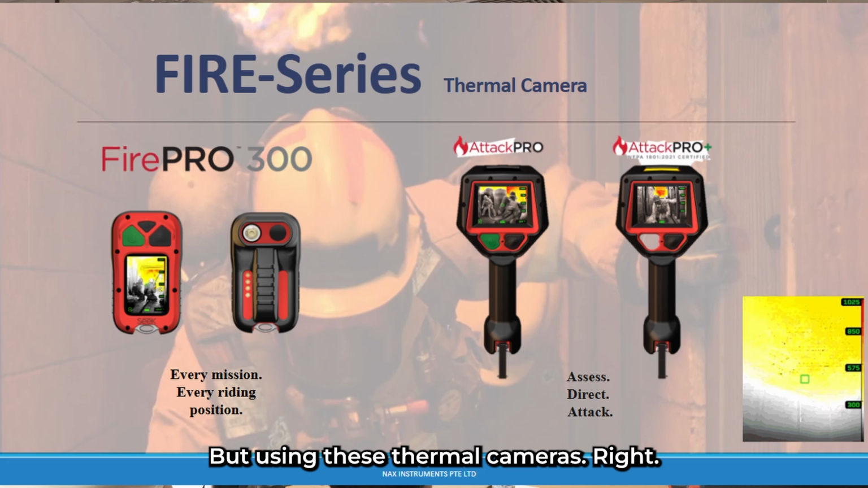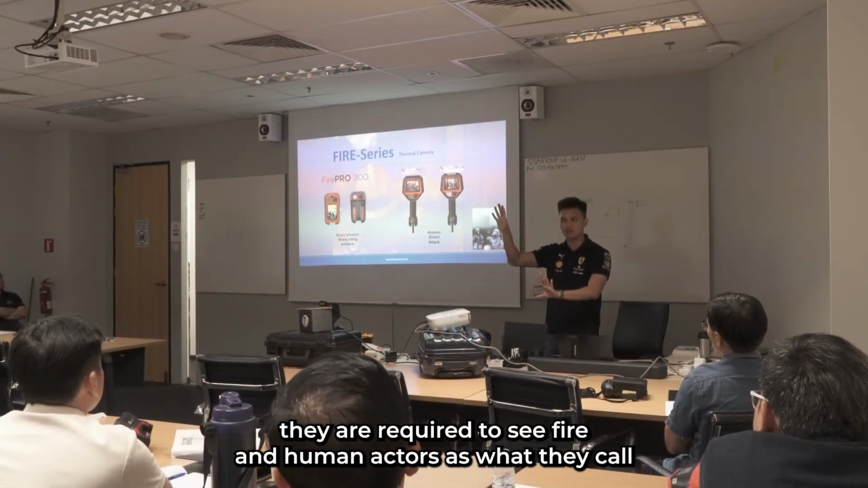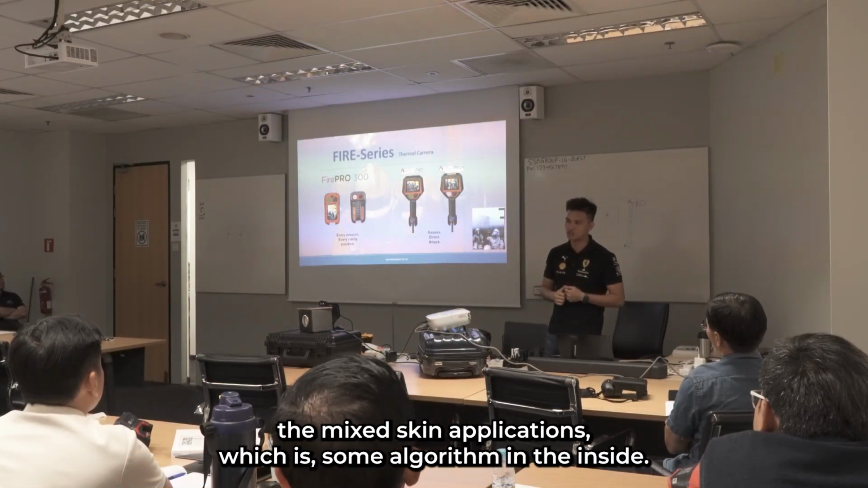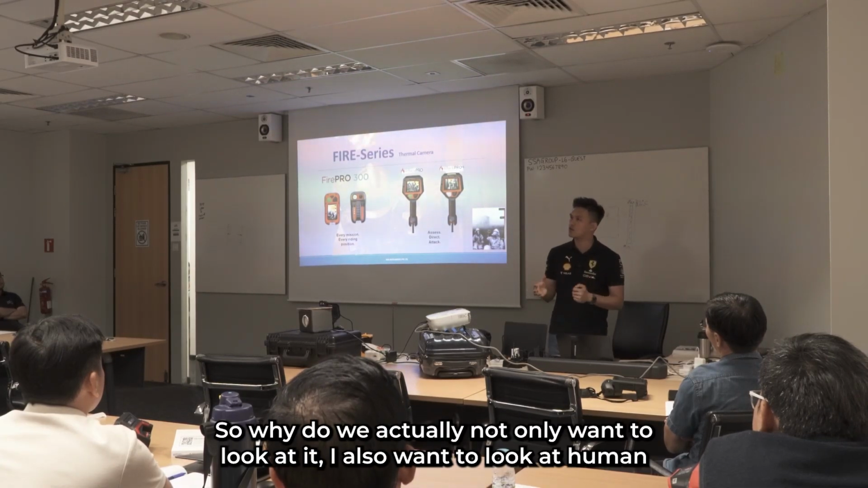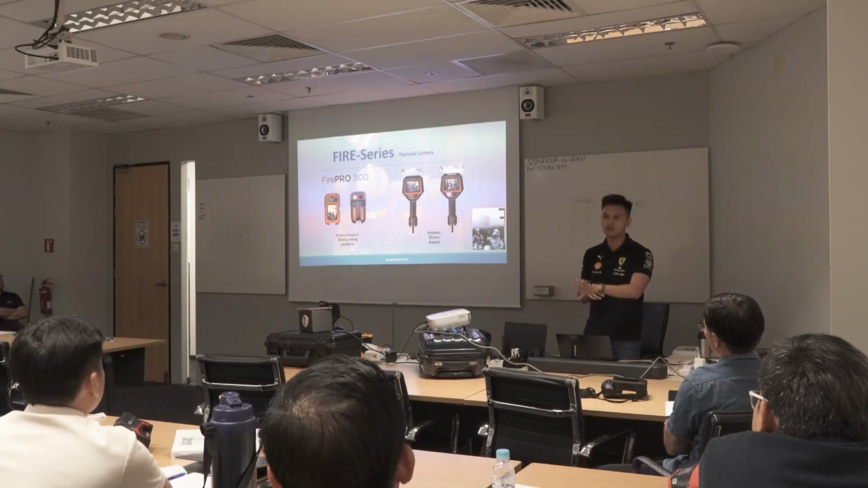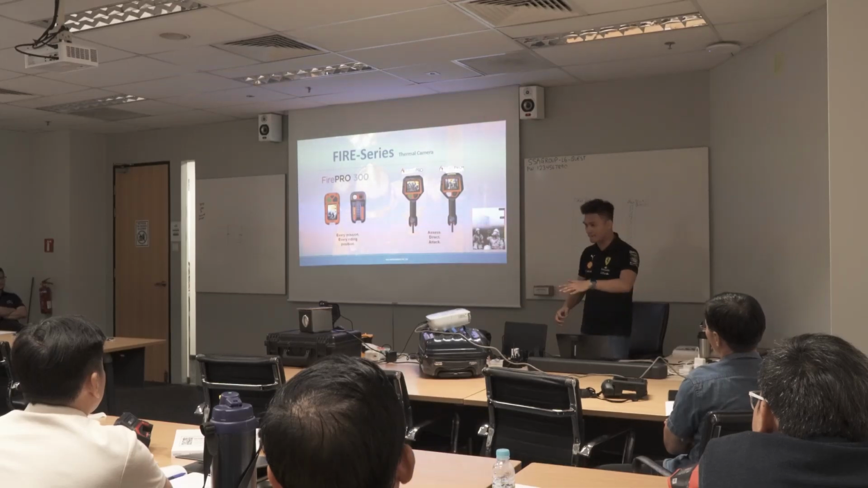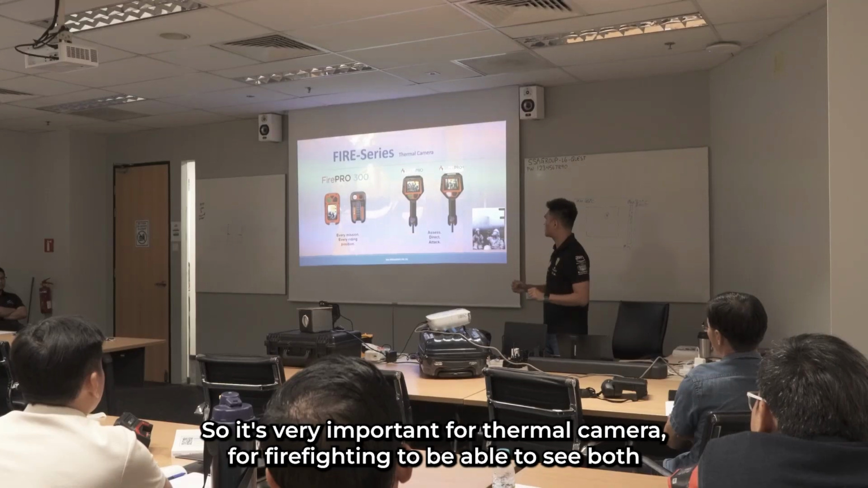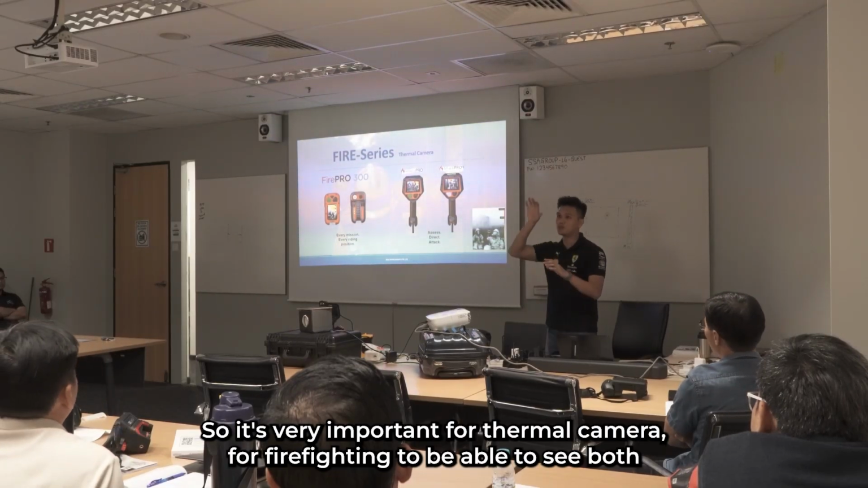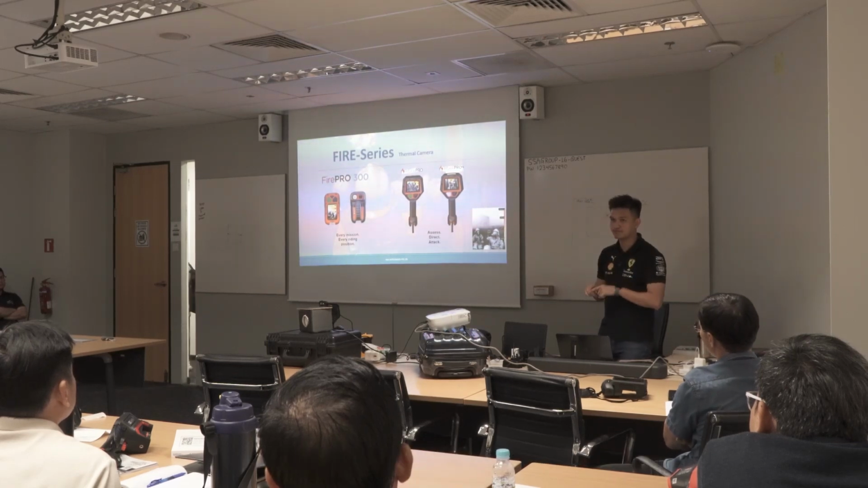But using these thermal cameras for firefighting applications, they are required to see fire and human at the same time. That's what they call mixed gain applications, which is some algorithm built inside. So why do we not only want to look at fire, but also at humans? It's because we need to save those people, probably those victims, we need to drag them down. So it's very important for a firefighting thermal camera to be able to see both human and fire on the same screen.